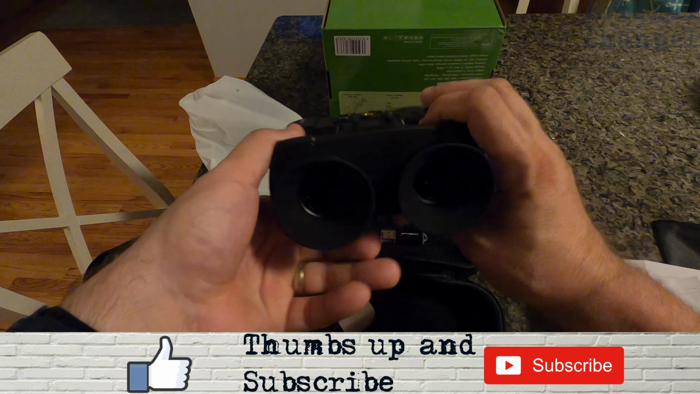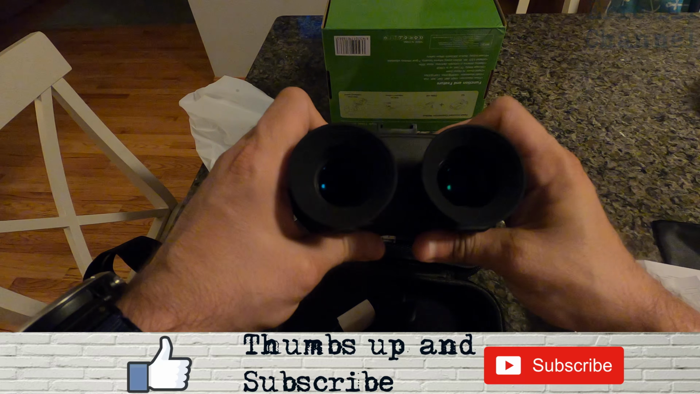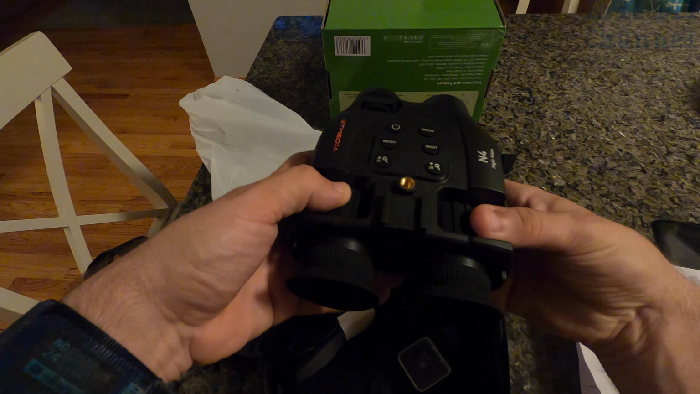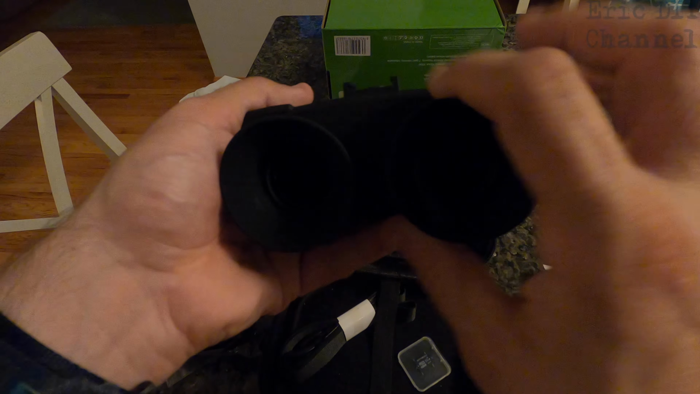This is in case your eyes, like mine, I wear glasses, but you can wear glasses with these comfortably. I've already tried that out. You can adjust it so that your eyes see correctly. That just means that this is where you put your eyes to view it.